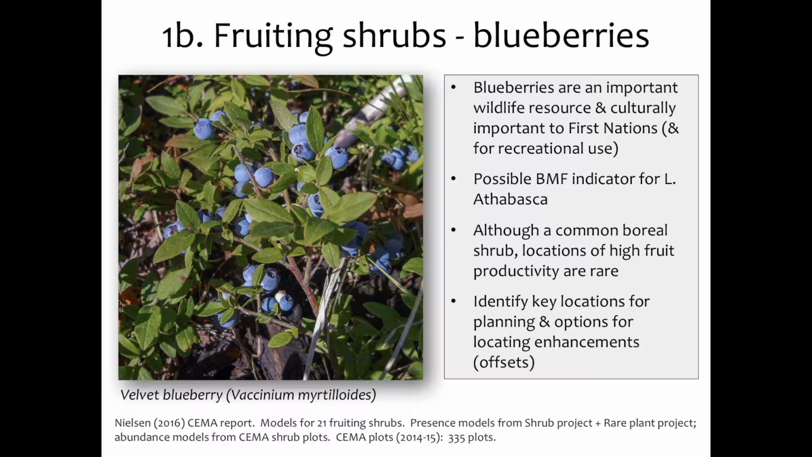So we've been working in the lab on fruiting shrubs for quite a while. And these things are important for First Nations, other recreational users, wildlife. So we've done a lot of work on grizzly bears and other wildlife that use this pulse of resources and energy that comes at the late summer period that's important for a number of species. It's also possibly a future indicator for the biodiversity management framework for Lower Athabasca.